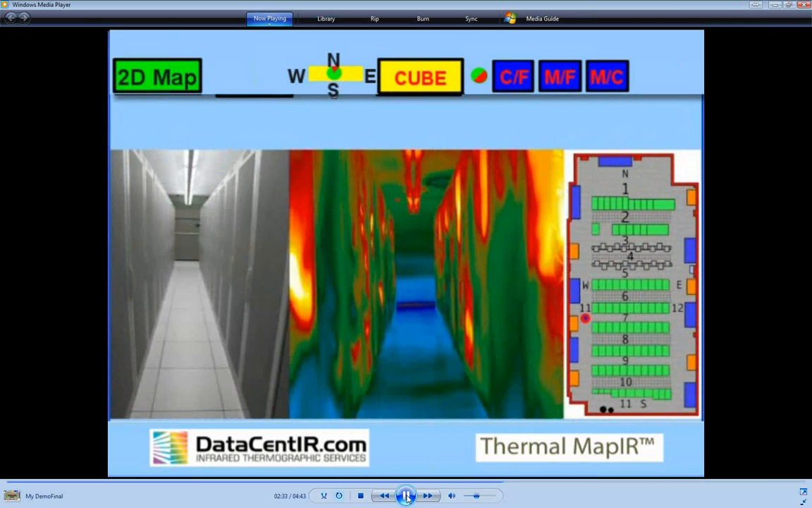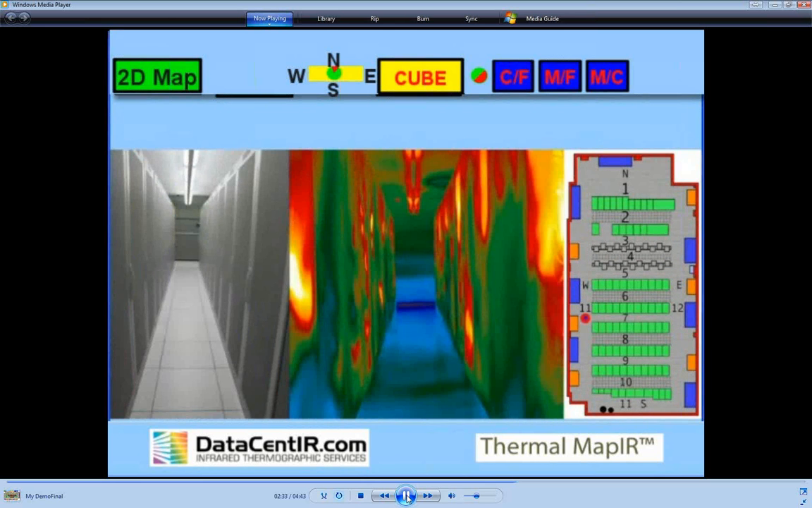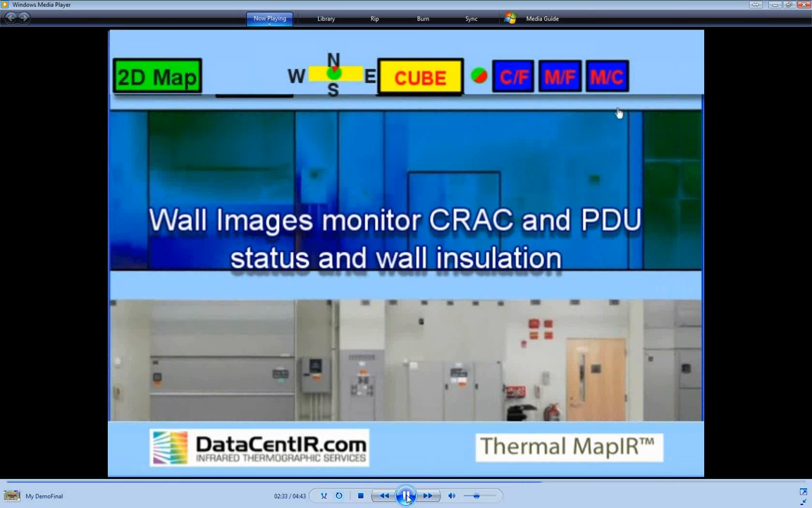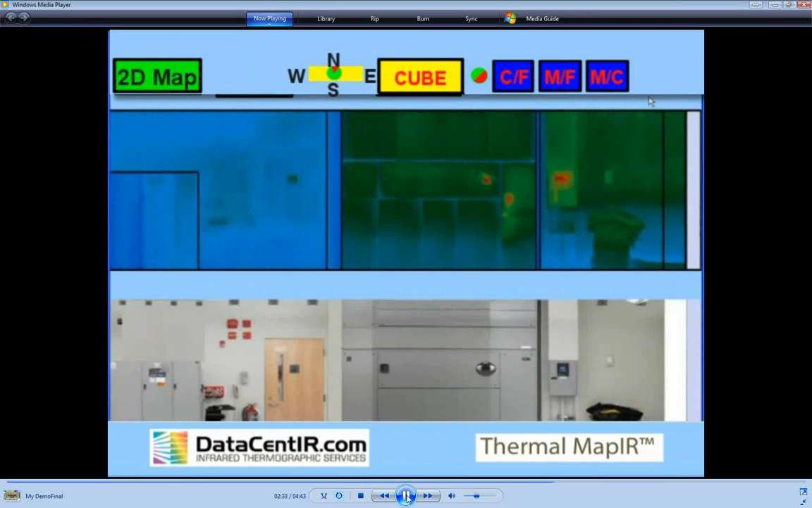A map, photo, and thermal image is provided for each location so that it is clear where the data was gathered. Images of the walls are important for understanding the status of the room. Problems such as inadequate insulation and defective equipment can be detected.